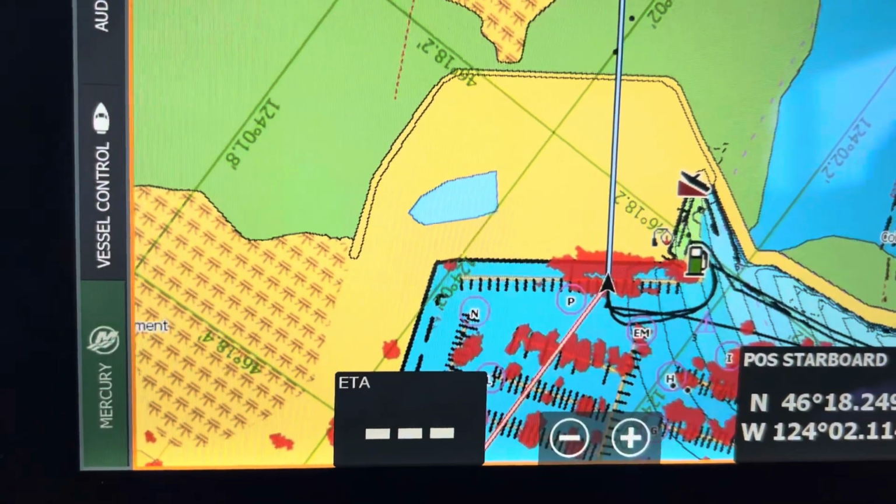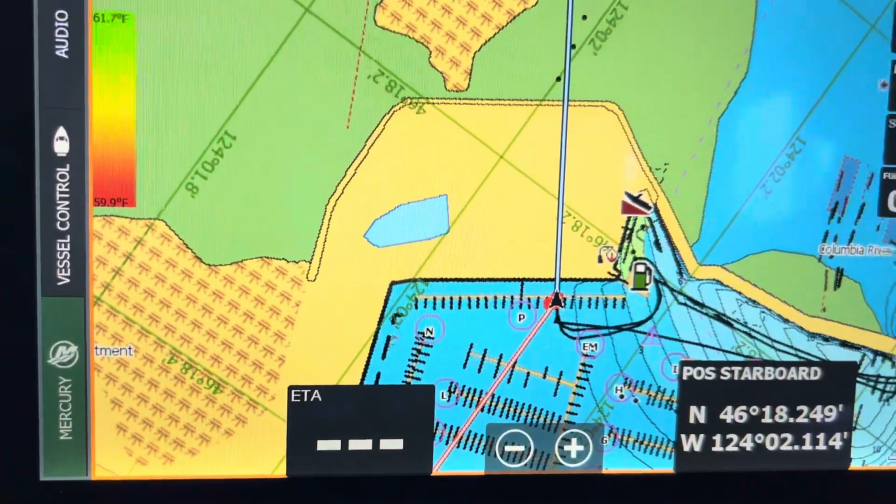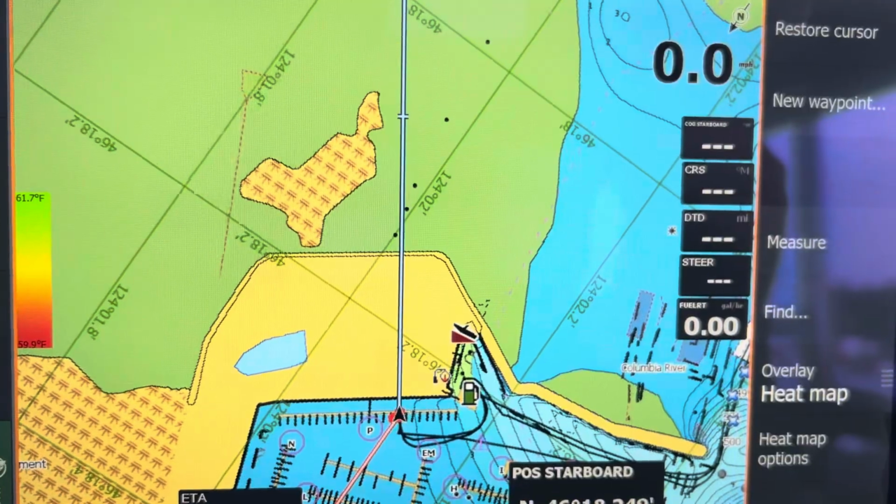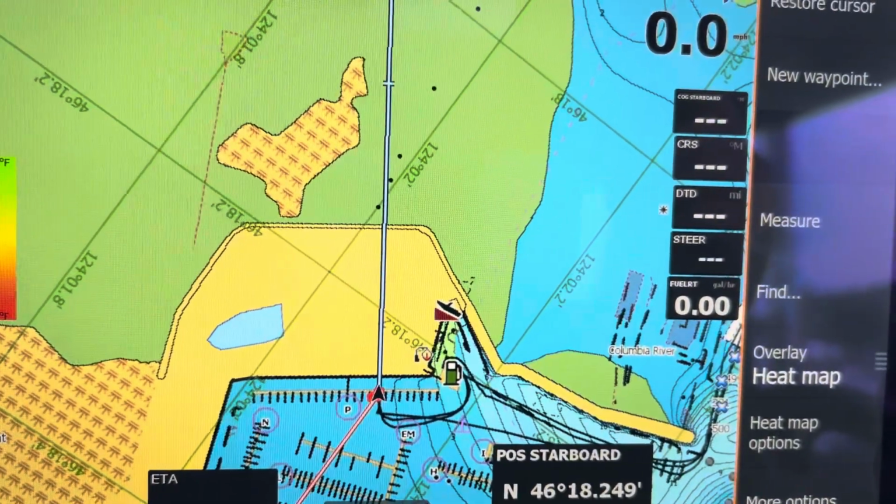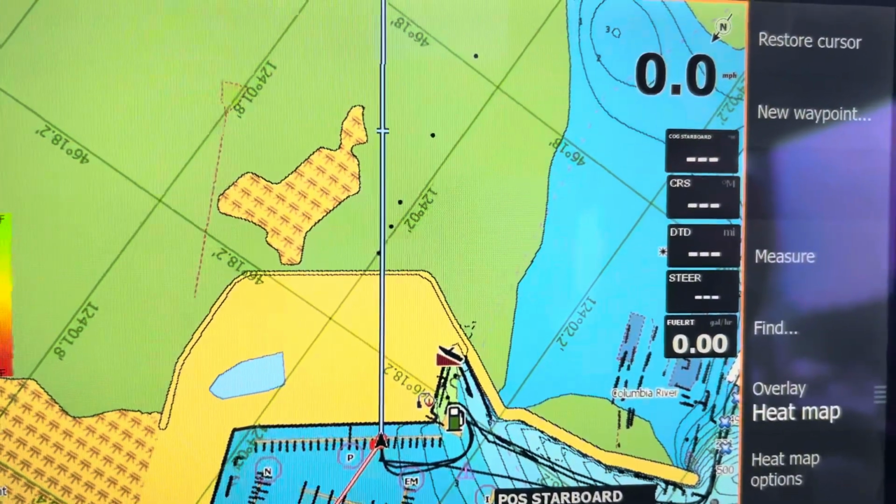There's also a heat map where it just creates a trail, a temperature trail behind the boat. That's kind of nice if you're out trolling and you're looking for cold water, you happen to troll over it, you can look back and see where your temperature variant is for warmer or colder. And that's pretty much it for this video, but that's kind of how I run mine, set it up.